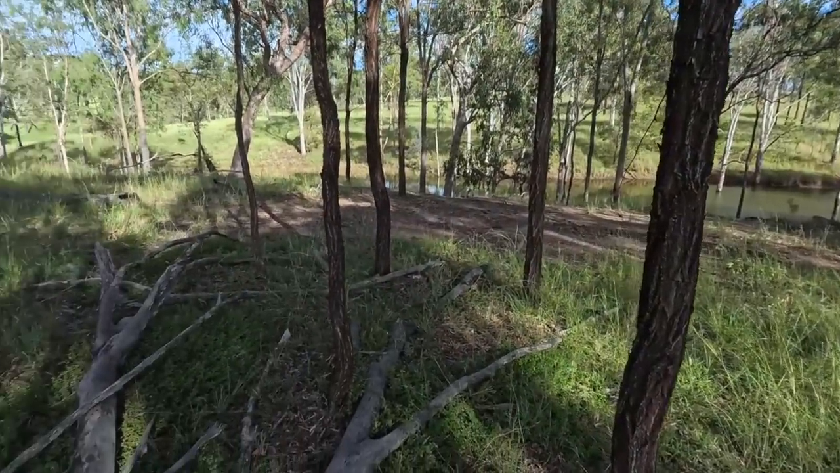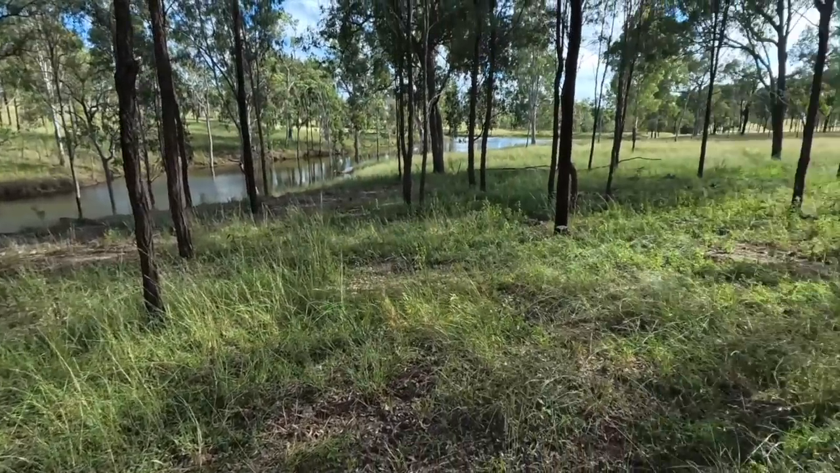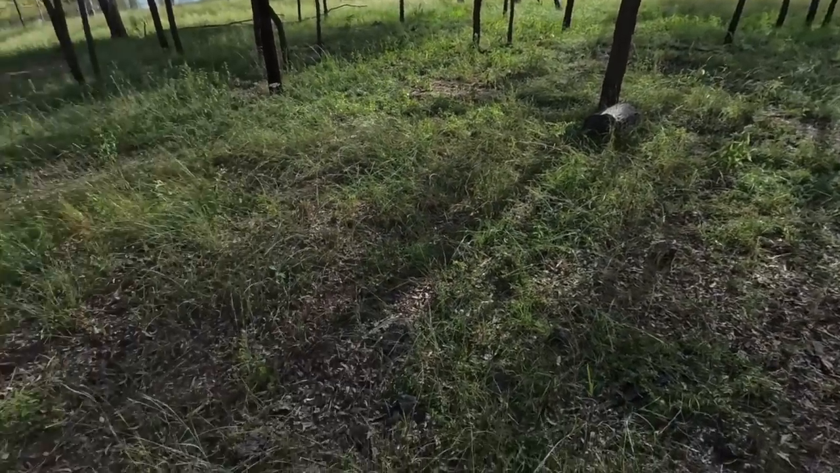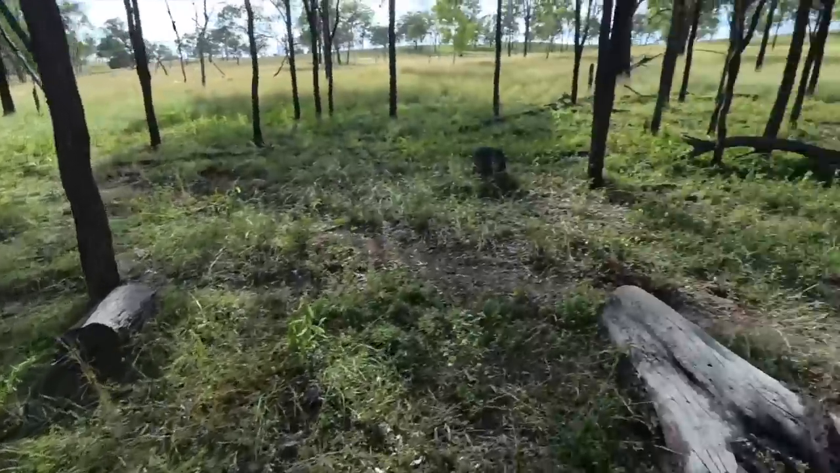Good spot for dogs to hang out. Water and shade and just beautiful. Oh, a good spot there to have a sleep too, I reckon. Keep pushing on.